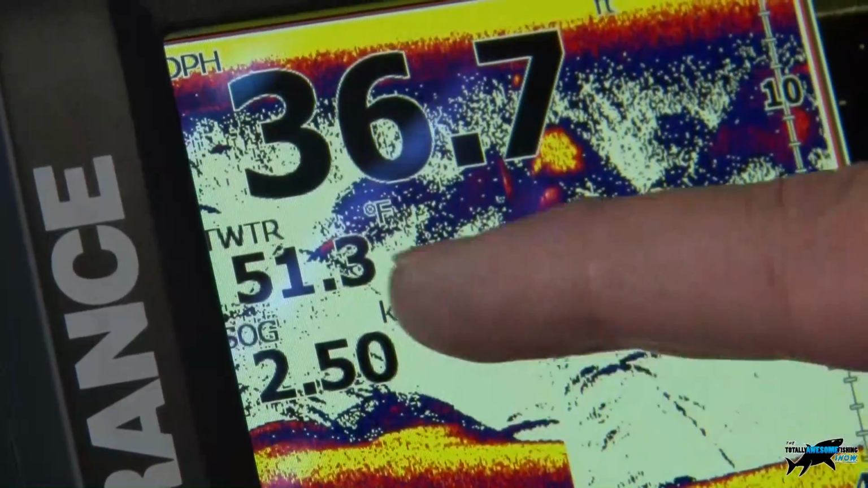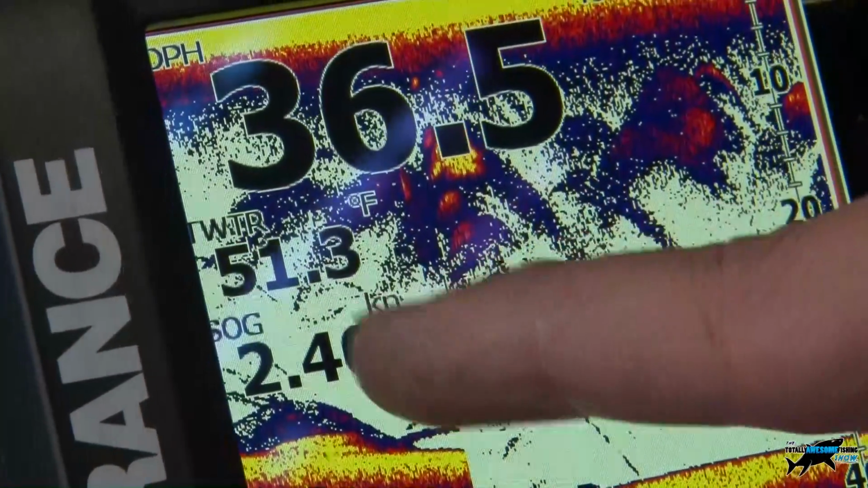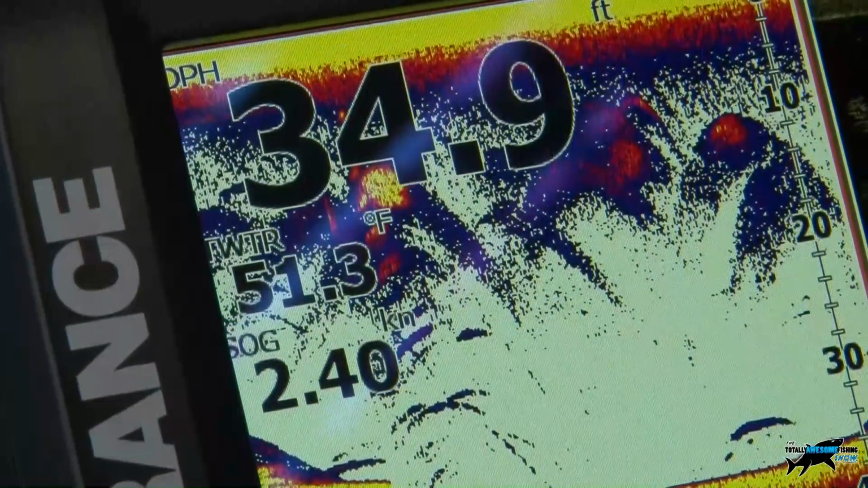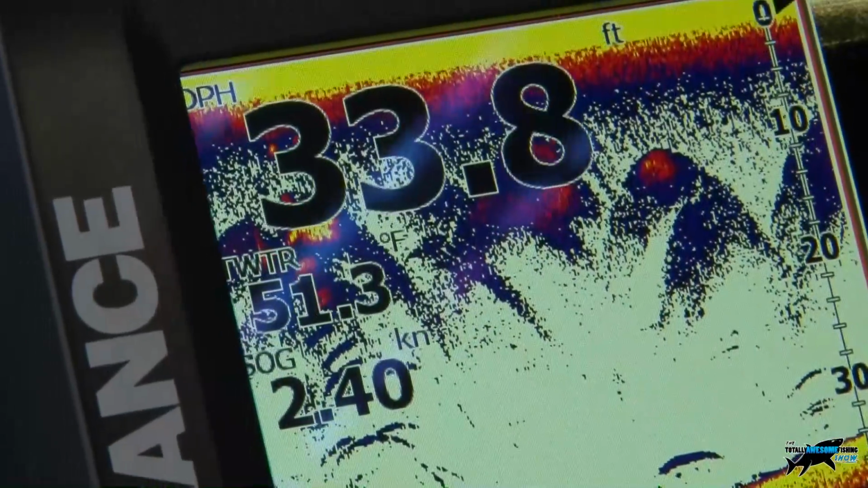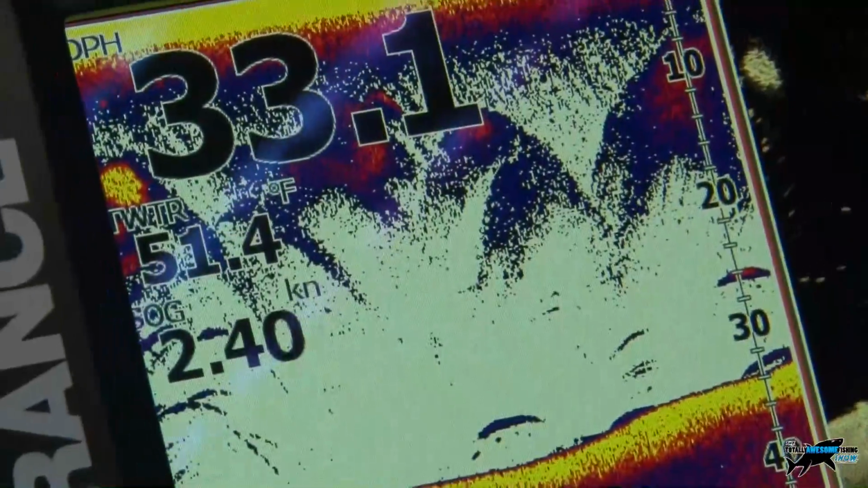One's showing our speed through the water, one's showing speed through the ground. In fact, that one's the temperature of the water, and then we've got our depth here highlighted in a much bigger number. So for those that don't want to be squinting at the screen, they can really blow these numbers up so they're nice and clearly defined. You can make them even bigger than that, if you wanted? Yes, that's it.